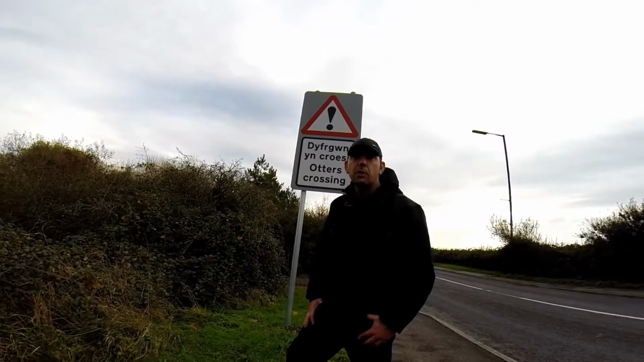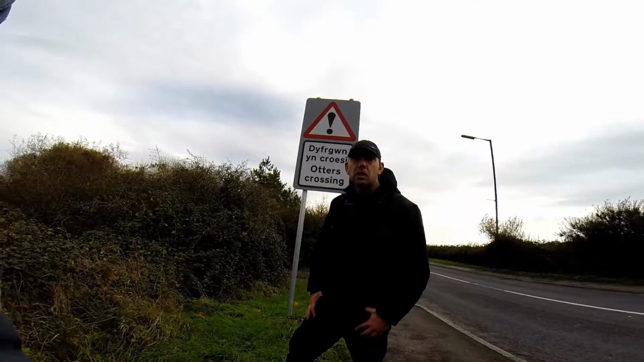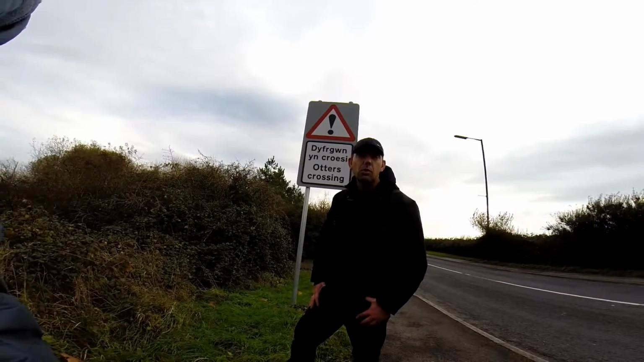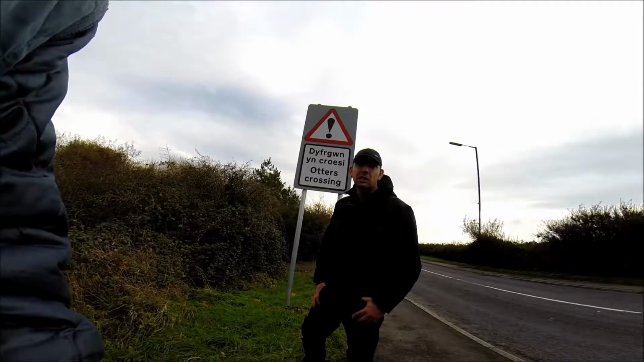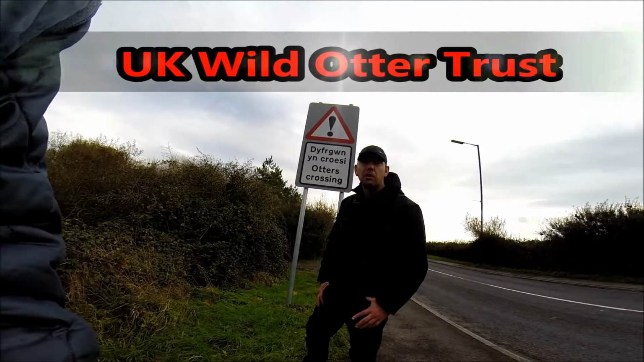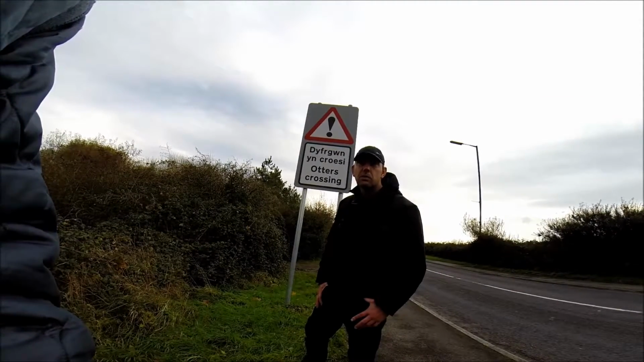This is a nationwide problem. With luck, after the council have put signs up in this area, other councils will follow suit and put signs in their areas where otters have been known to have been killed, or if they're known to have crossed roads. And it makes people believe that there are otters in the area, because most people will not see an otter unless it's too late or if it's been hit and it's on the side of the road. This will inform drivers, and it'll also promote the area and promote the otter. This can only be a good thing for the area, and hopefully other councils will follow suit.